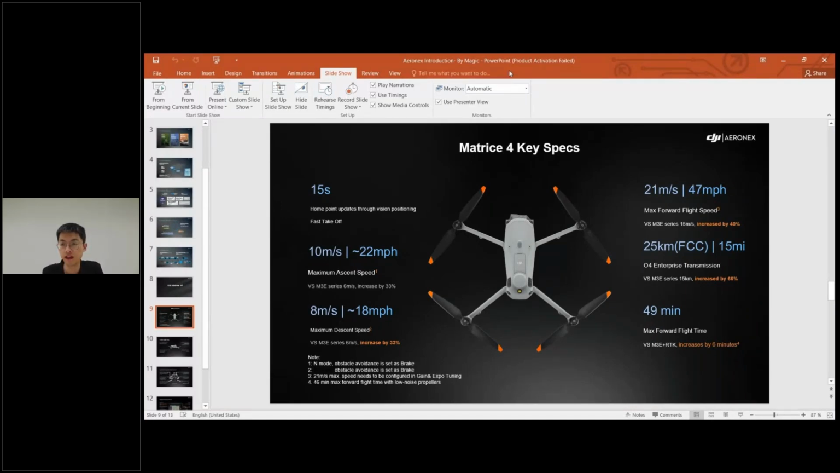As you can see from the slide, the forward flight speed is now up to 21 meters per second, which is up to a 40% increase. Ascent and descent speed can reach up to 8 meters per second, which is up to a 33% increase. And with the low noise propellers, maximum flight time can reach up to 46 minutes, which is 6 minutes longer compared with the previous generation. All these features mean that operators can cover more areas with faster and safer operation, and with fewer takeoffs and landings.